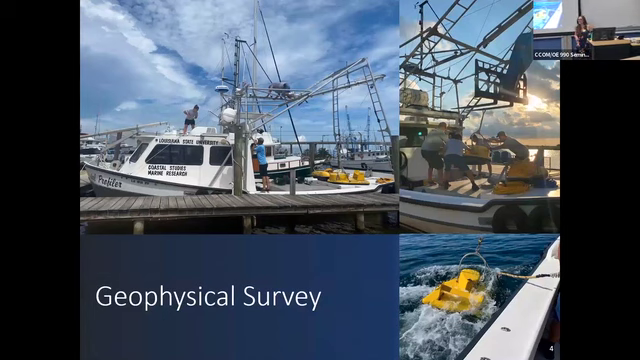I'm loud. All right, so most of my research is tied around geophysical survey. We talked about a quick list of tools that I use in my research. I'm going to give you a breakdown about how I think about them and how I use them in my research.